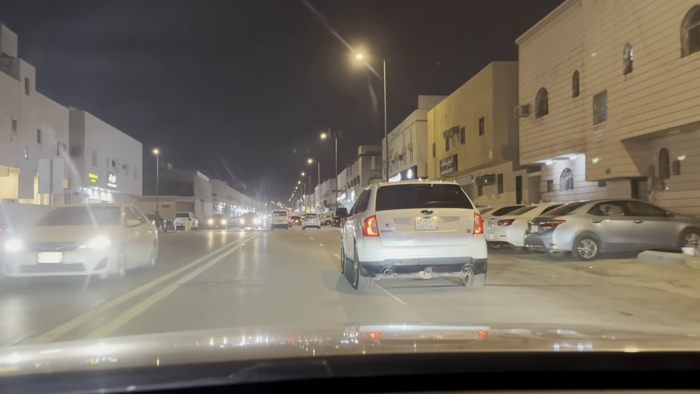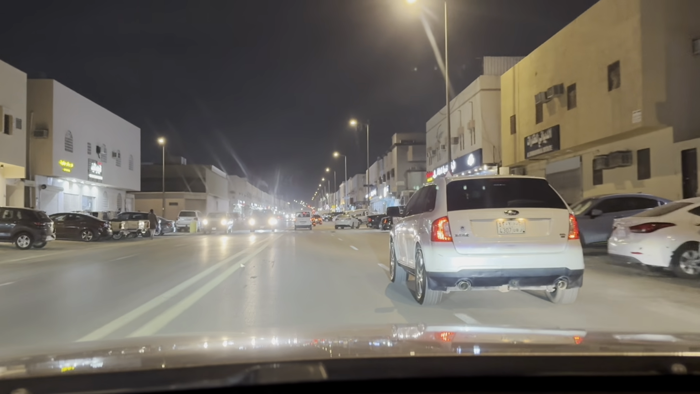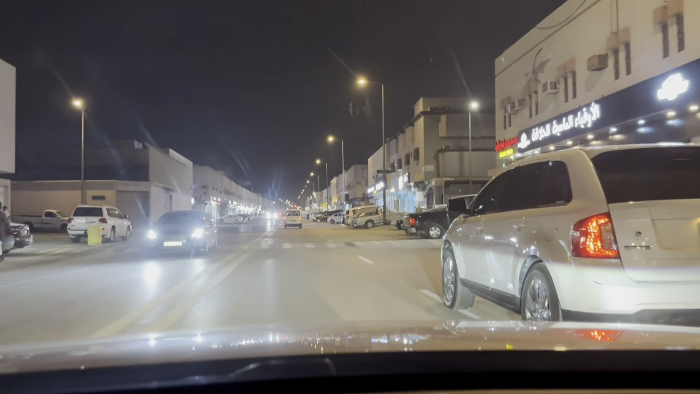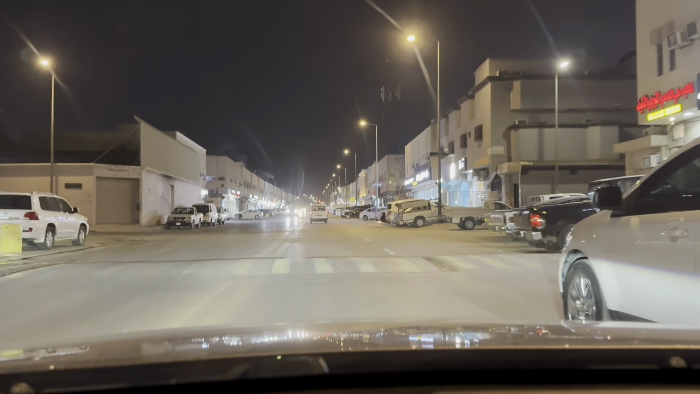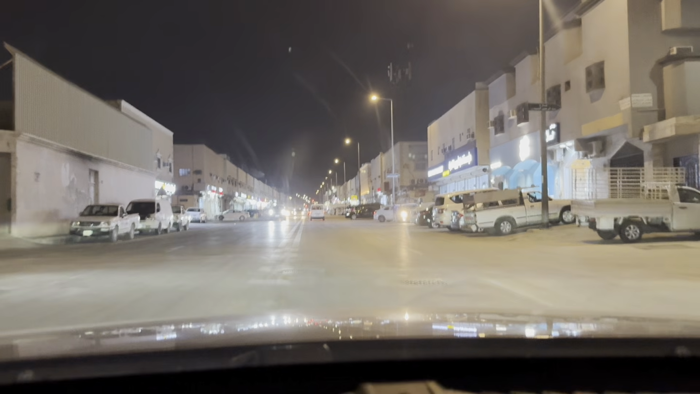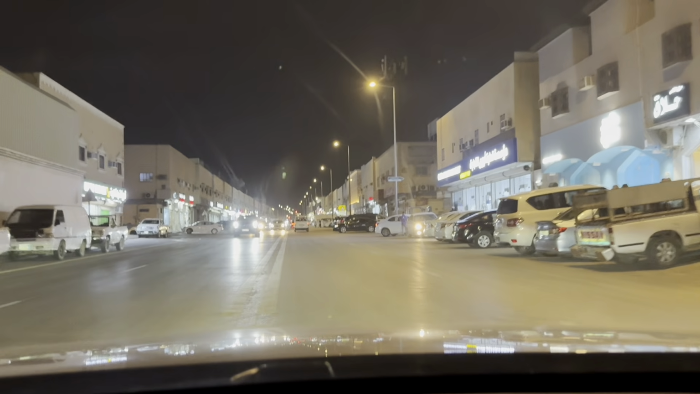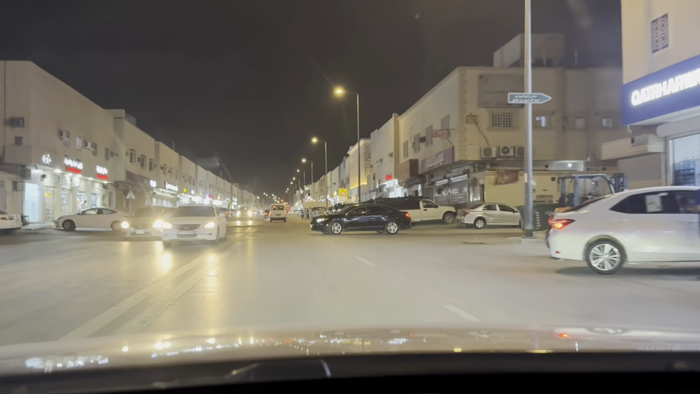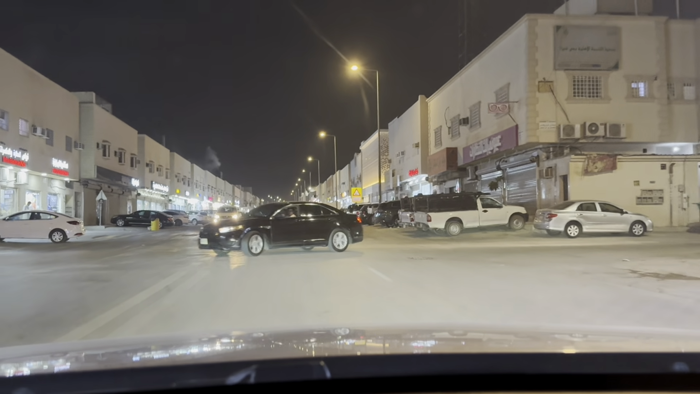This road is also quite familiar. There was a restaurant where they usually sell fatair and that sort of baked food, so I've been here as well. We'll let the car pass.